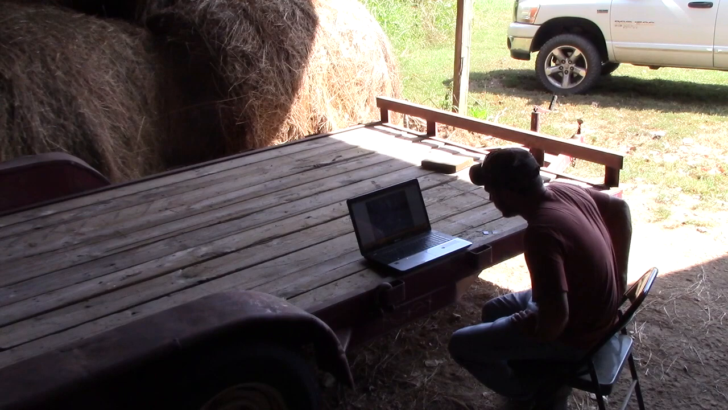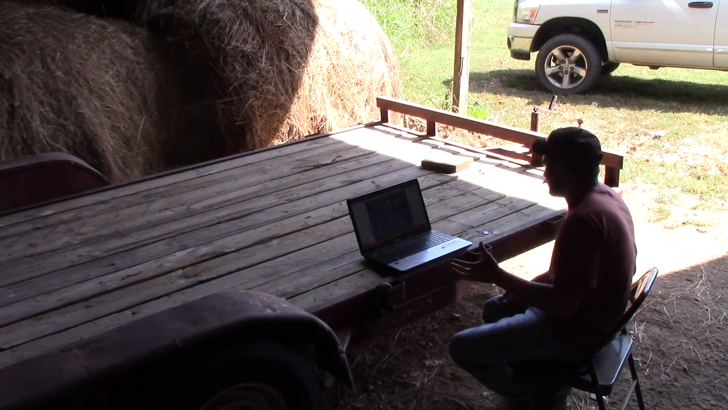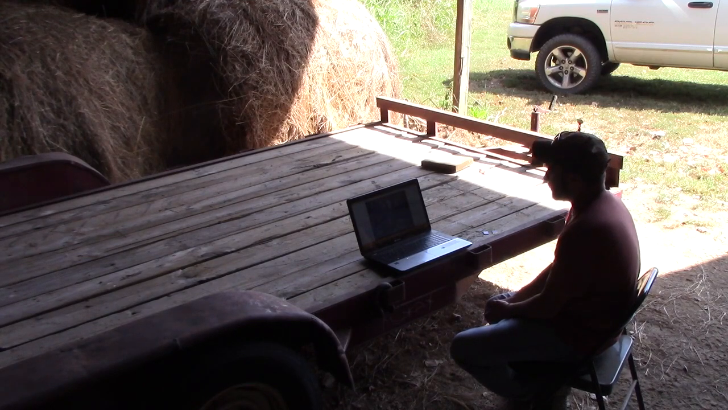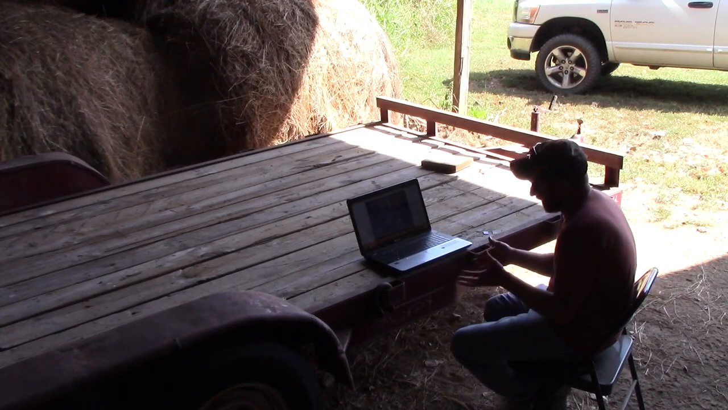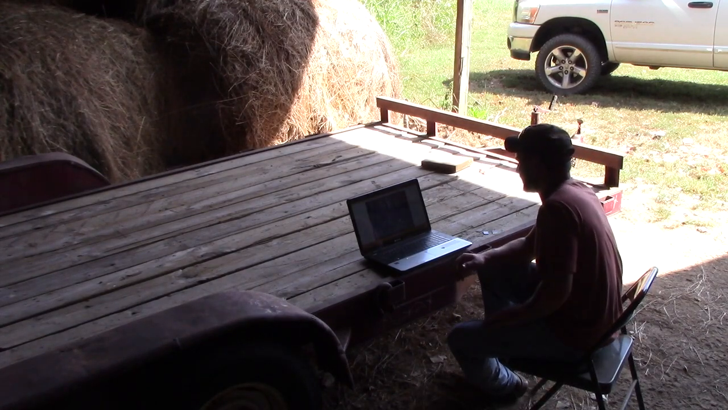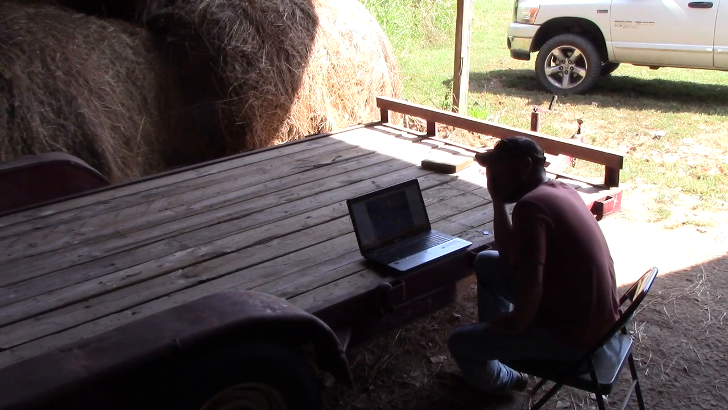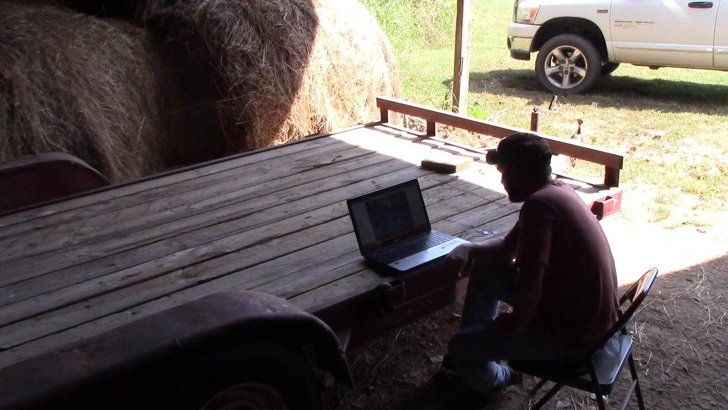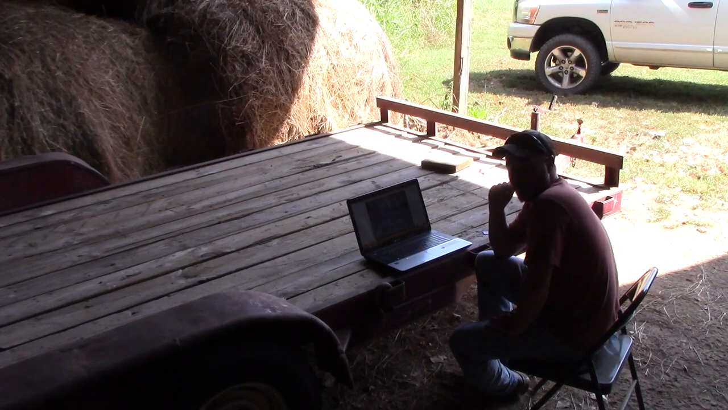So I never did like Cuddeback. I didn't pay for this camera, so I wouldn't suggest them. Let's just go with that. I would not suggest Cuddeback. But all things considered, it did take quite a few pictures. So let's go on to camera number 2.